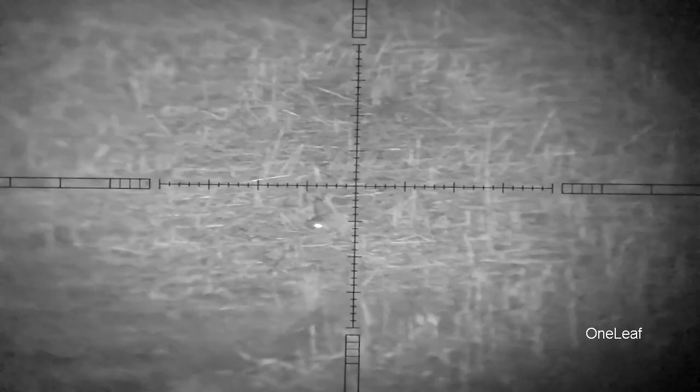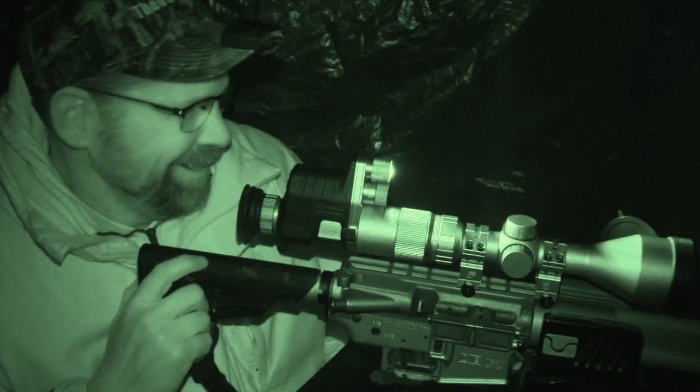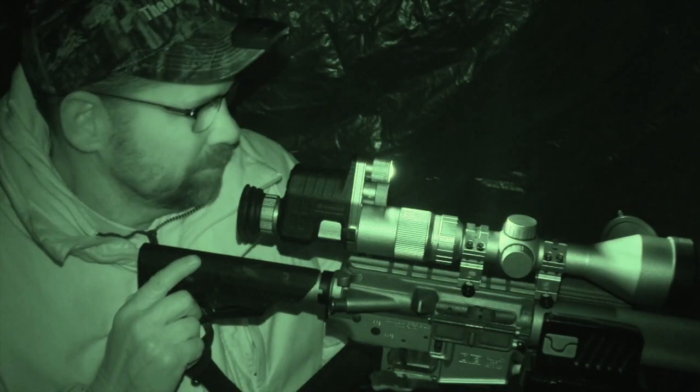So there's my first coyote with the one leaf. One shot, one kill.